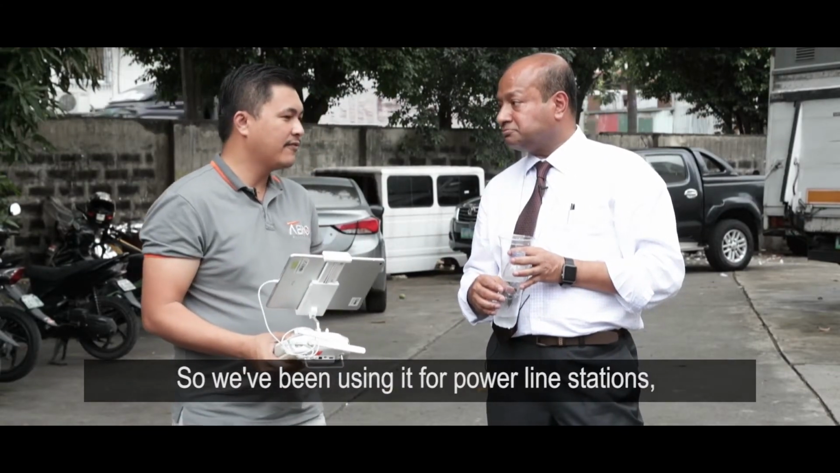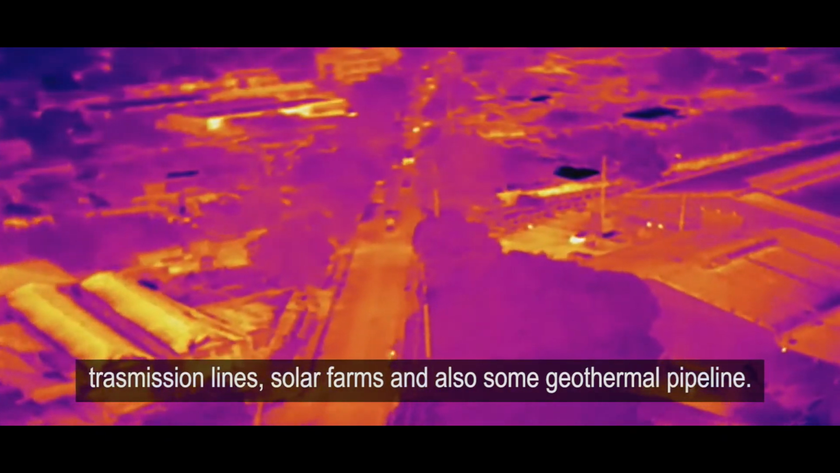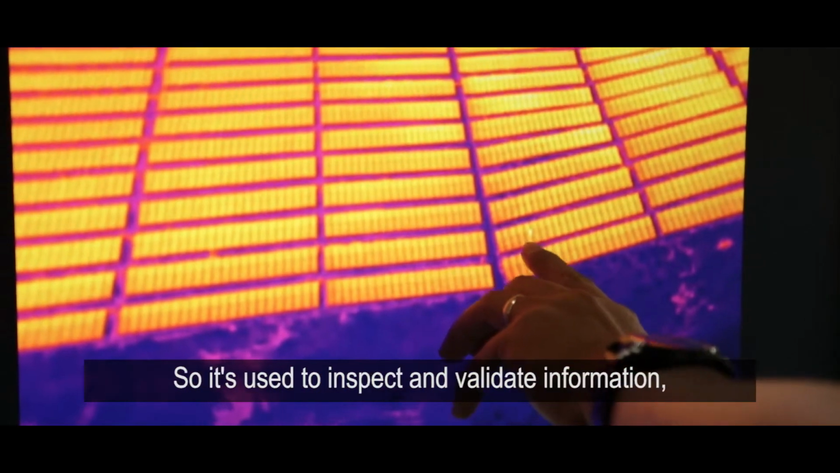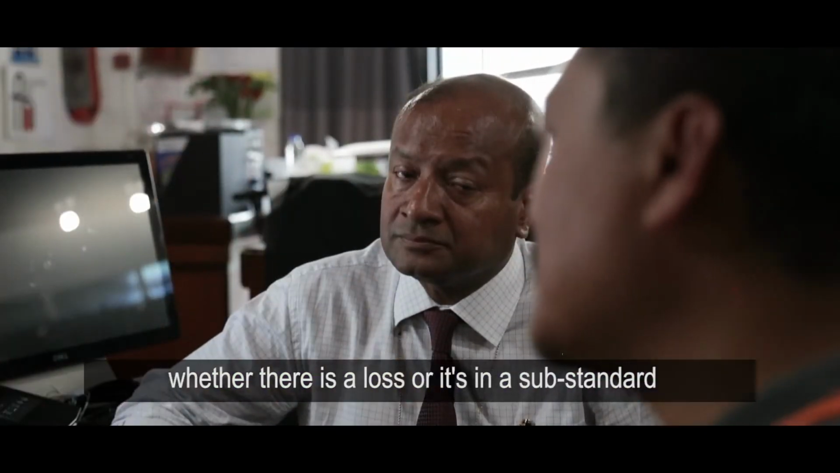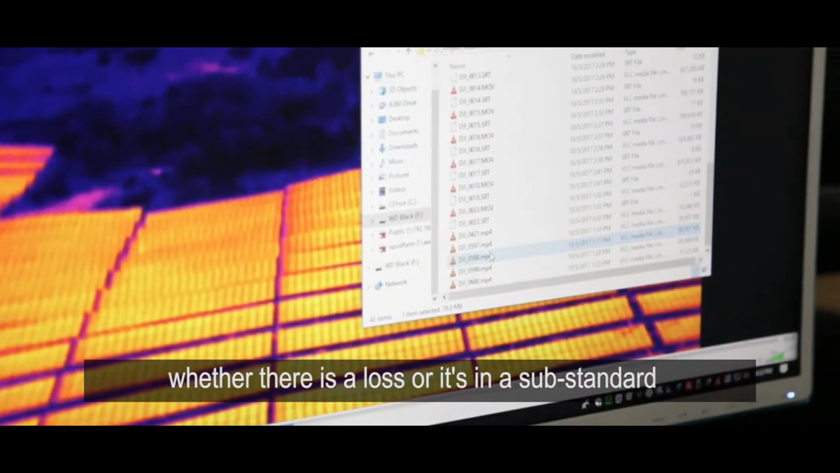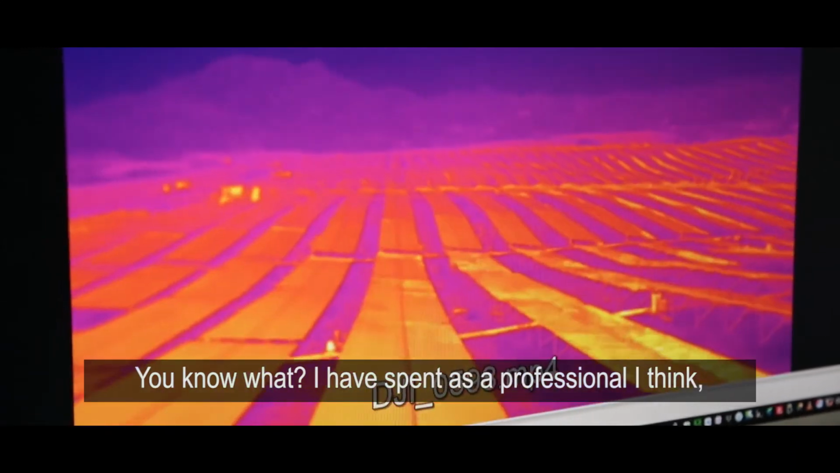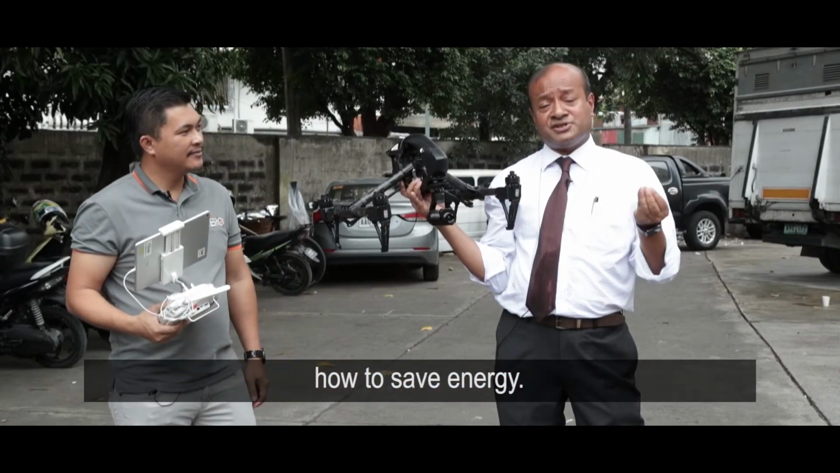So we've been using it for power line stations, transmission lines, solar farms, and also some geothermal pipelines. So it's used to inspect and validate information, whether there is a loss or it's in a substandard or standard condition. You know what, I have spent, as a professional, I think, the last 30 years trying to convince people how to save energy.